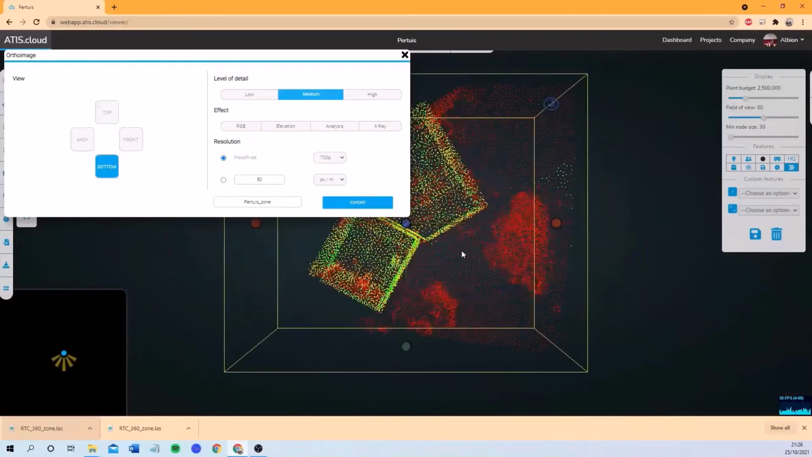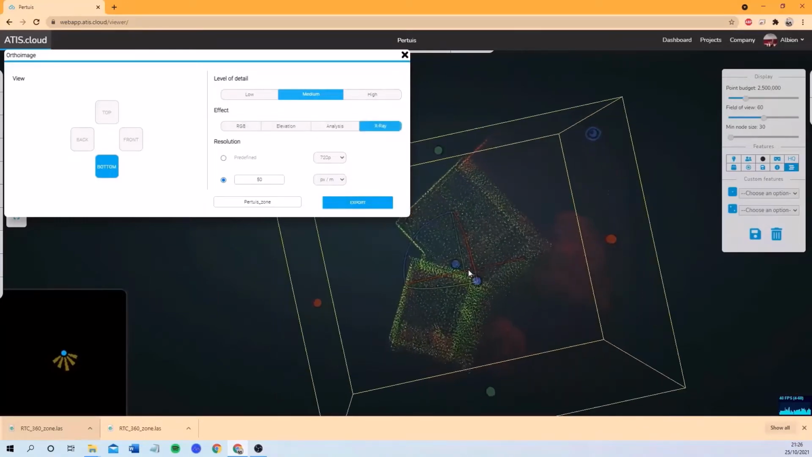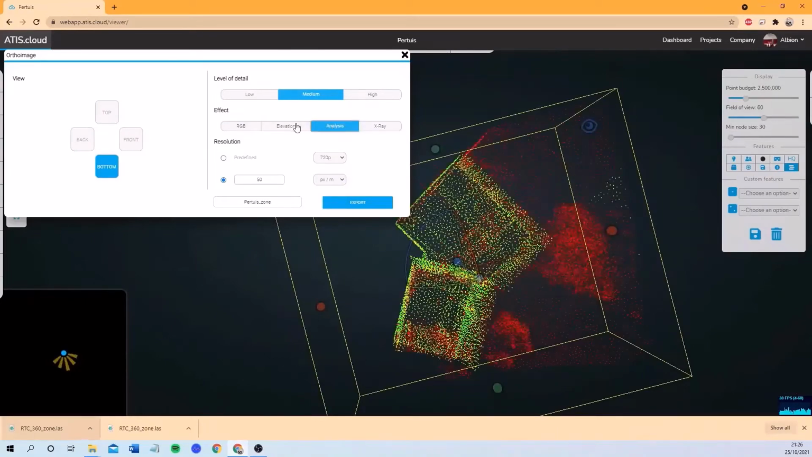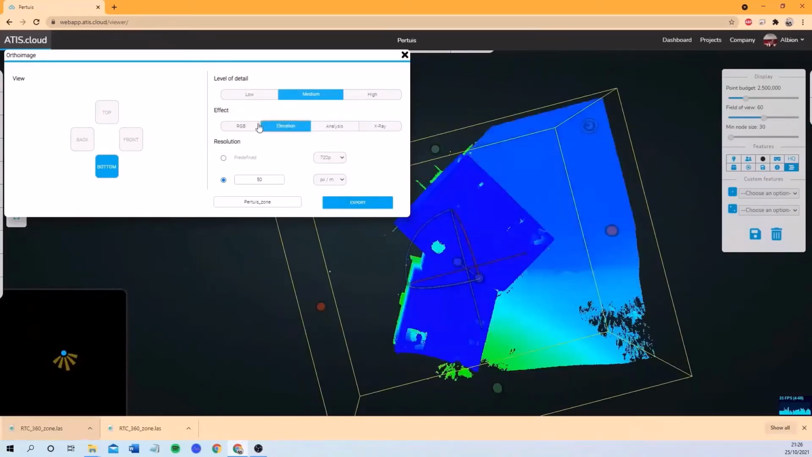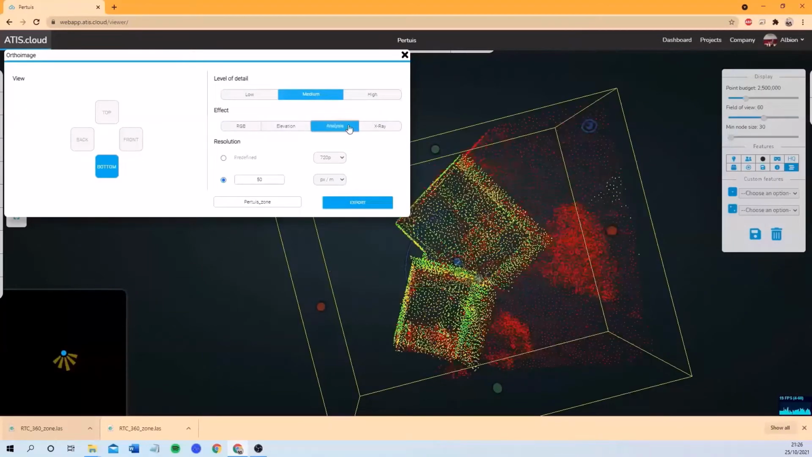So we go for only bottom. You can have different possibilities, meters or feet. We'll go for meters. You can change the effect. For example, if I want only the X-ray with the analysis, or only the analysis, or if I want to display the elevation or the color. So this one will go with the analysis, for example, with X-ray.